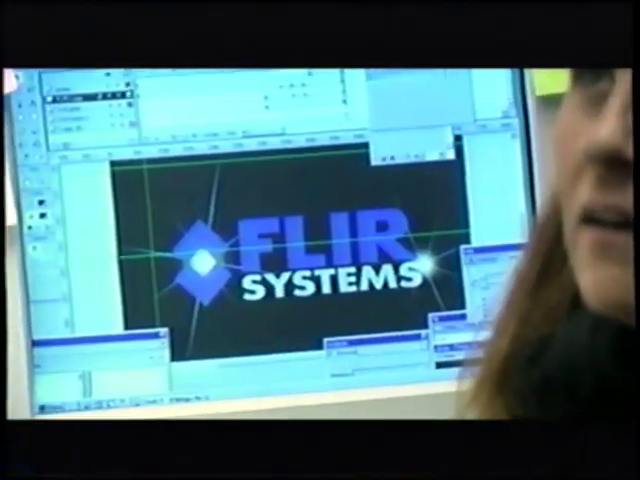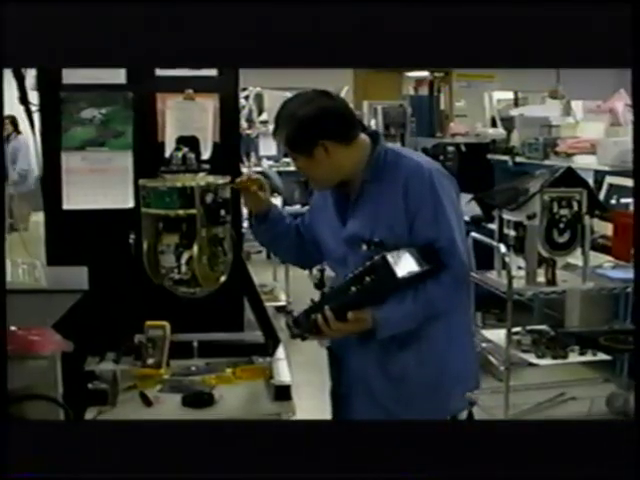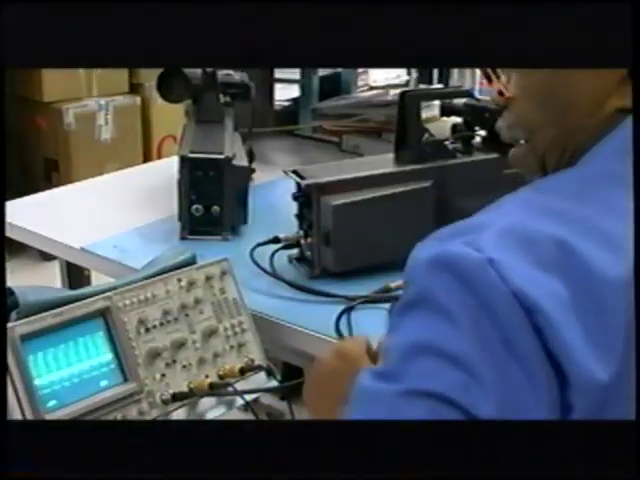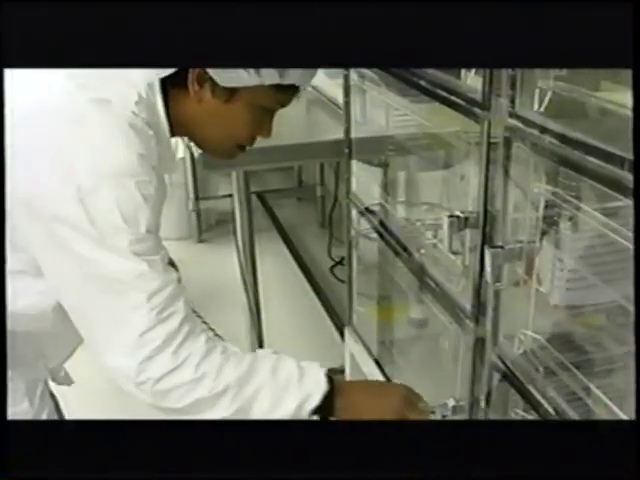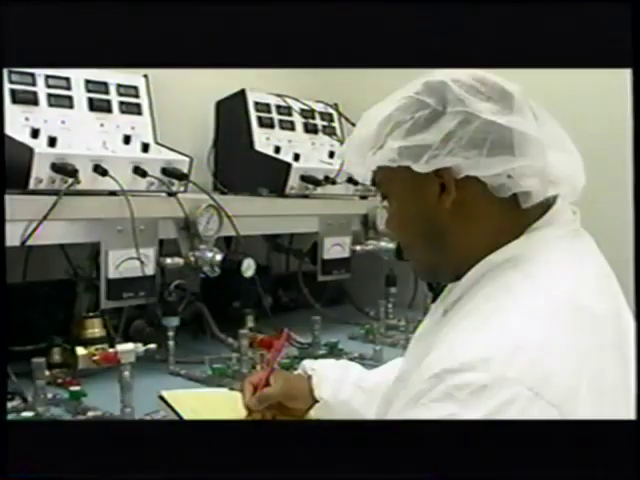We build on the skills and talents of current employees and understand that our greatest assets are our employees. Great benefits, job satisfaction, and advancement are just some of the reasons FLIR has maintained the brightest minds in the business. We invest in our people, encouraging the development of skills and knowledge through education, supported by a comprehensive tuition reimbursement program.